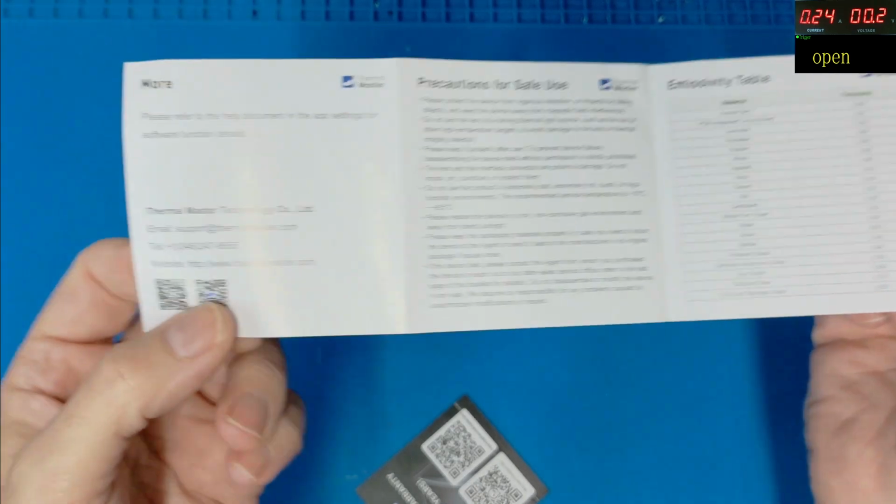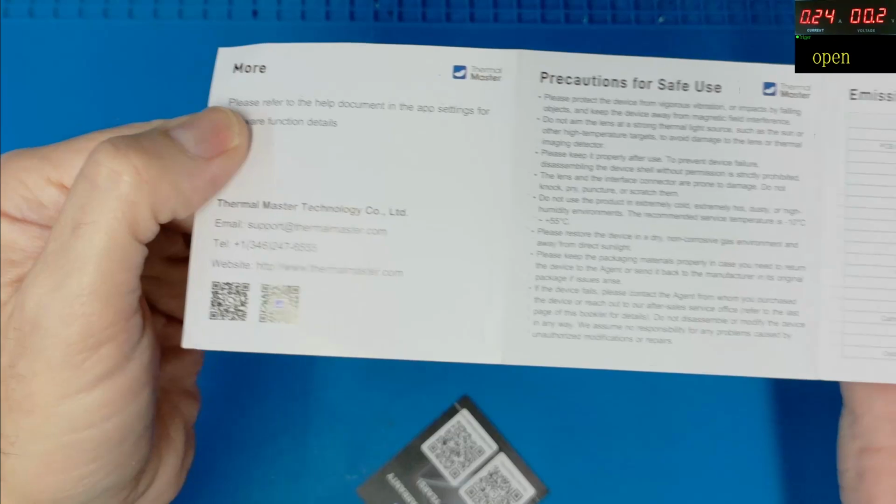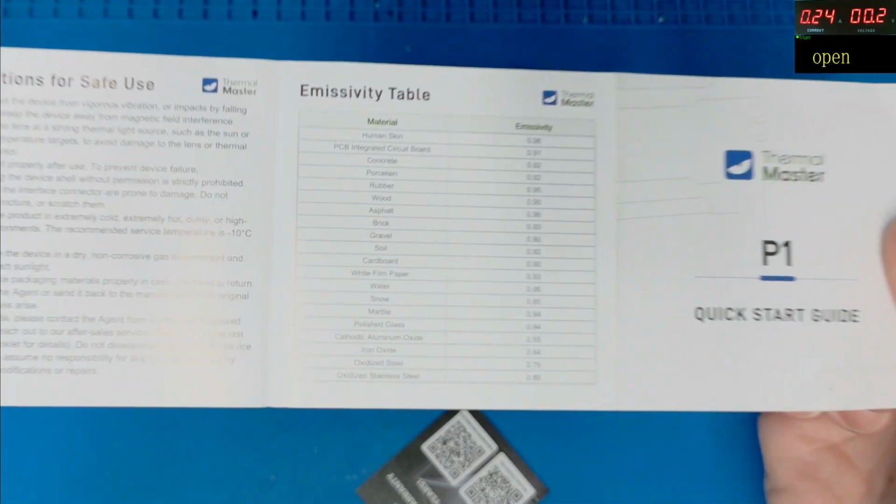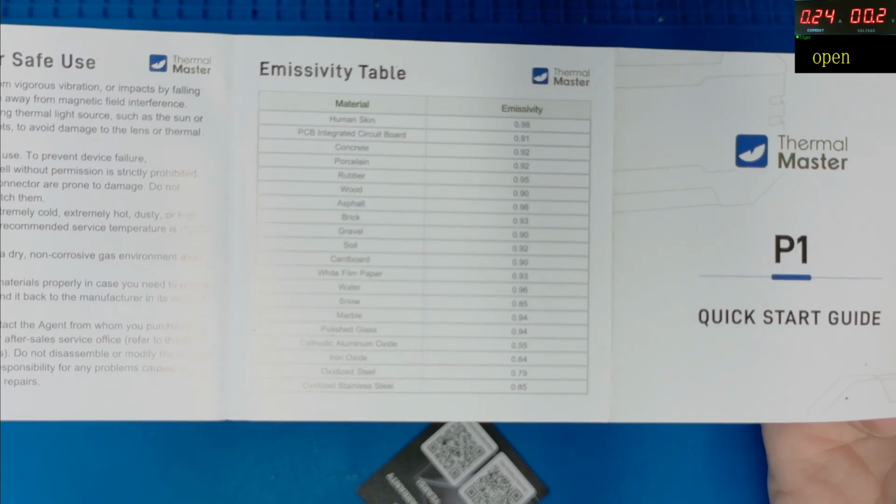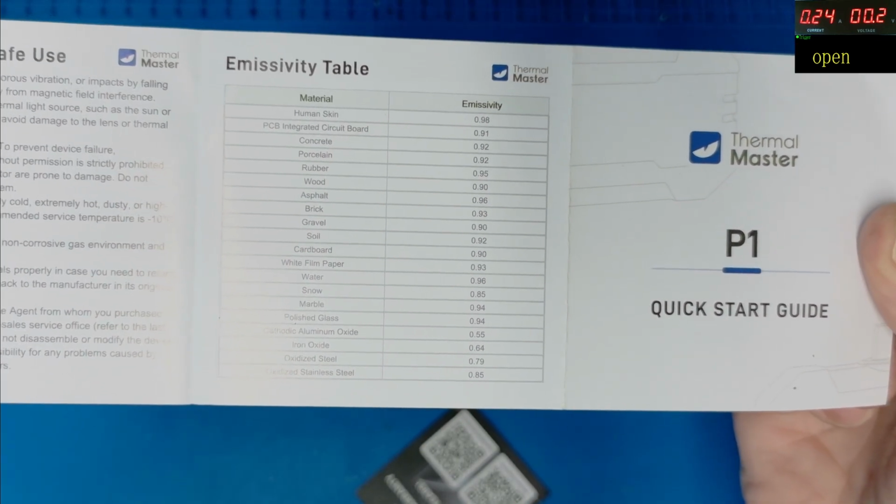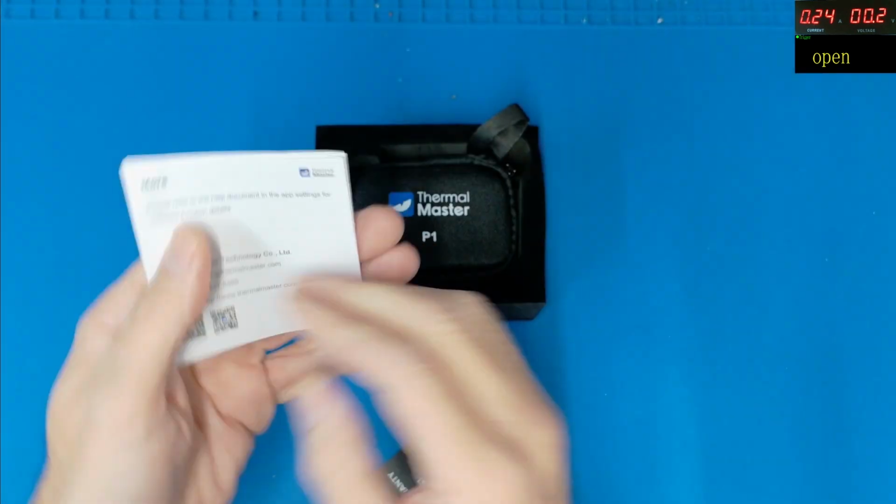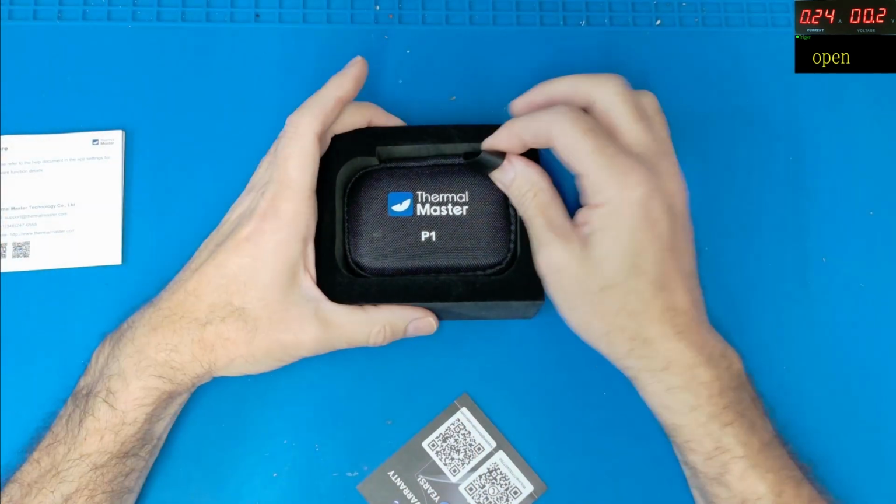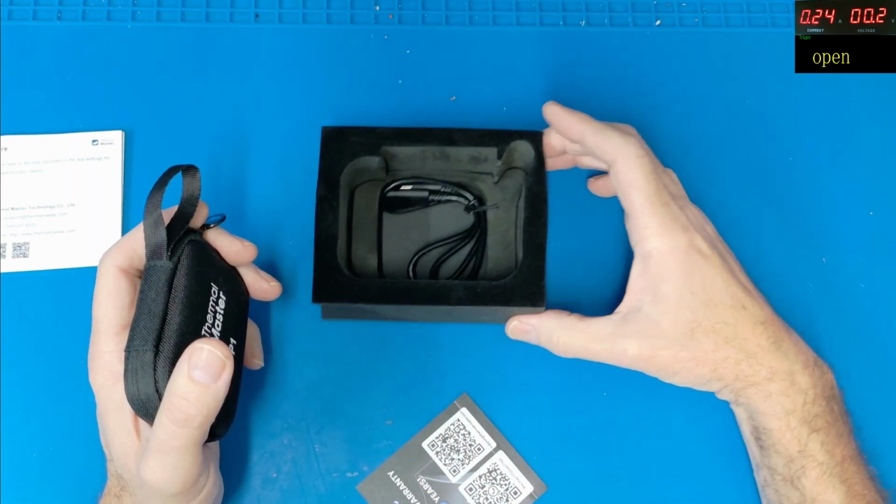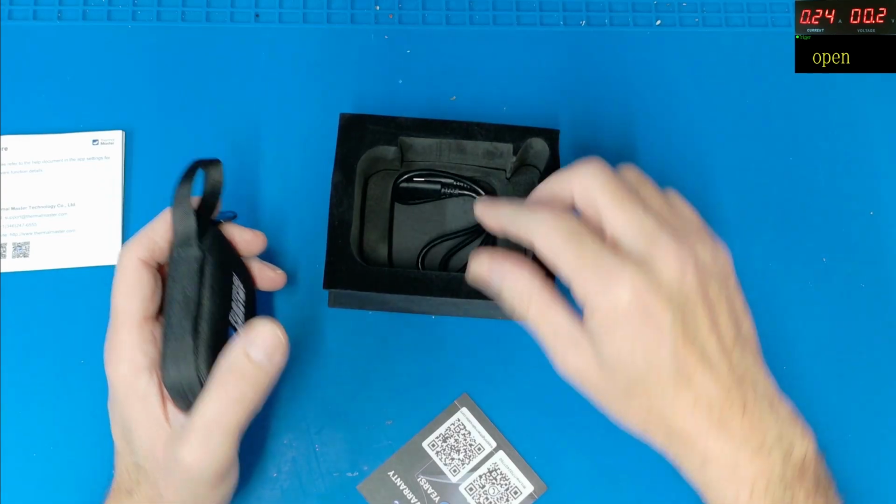There is a couple of QR codes which you can scan down here also, which will highlight some information. Bit of safety information, and then the key information reference, the specification. It will measure hot and cold. Both compatible with Android and iOS. And obviously Windows operating system.